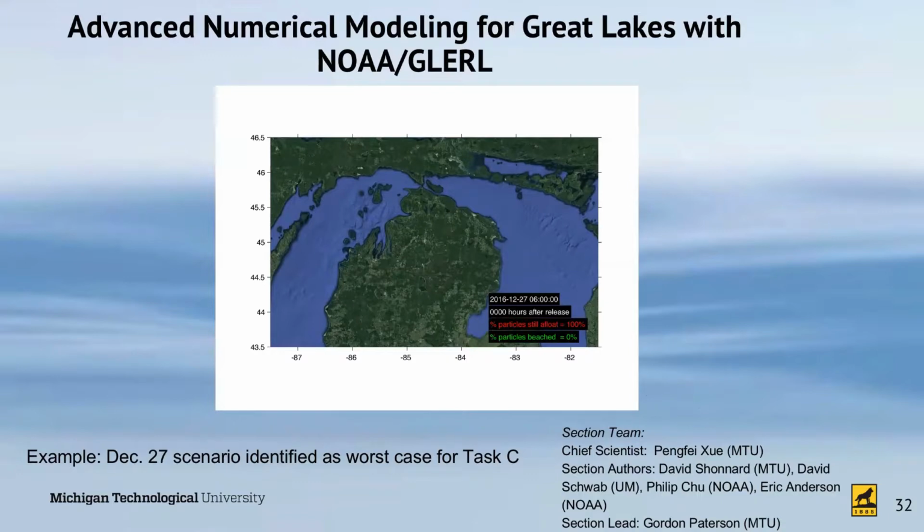So this is one of these worst-case scenarios from the new advanced model. The particles that we release, the 10,000 particles in this simulation, and this is the worst case scenario for maximum impact. You'll notice that it happens 2 days after Christmas, December 27th in 2016. The green particles are those that are beached, in the relative percentages.